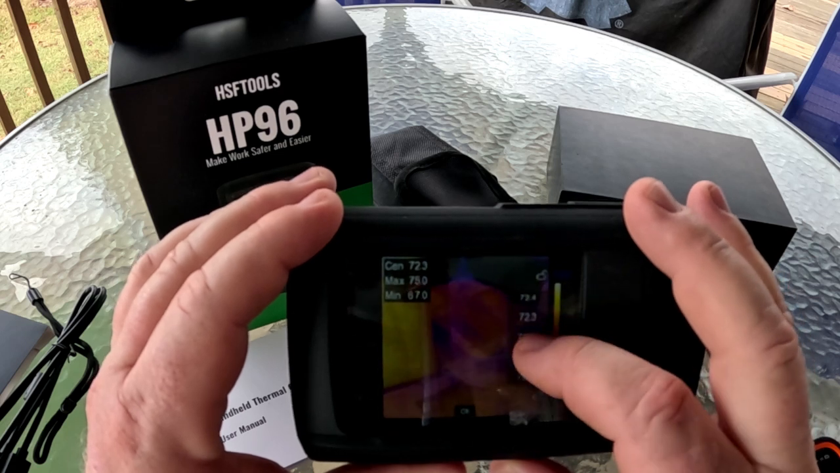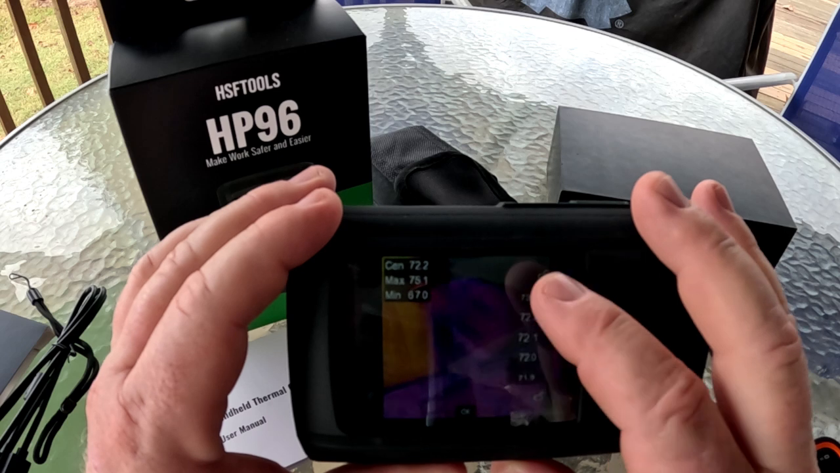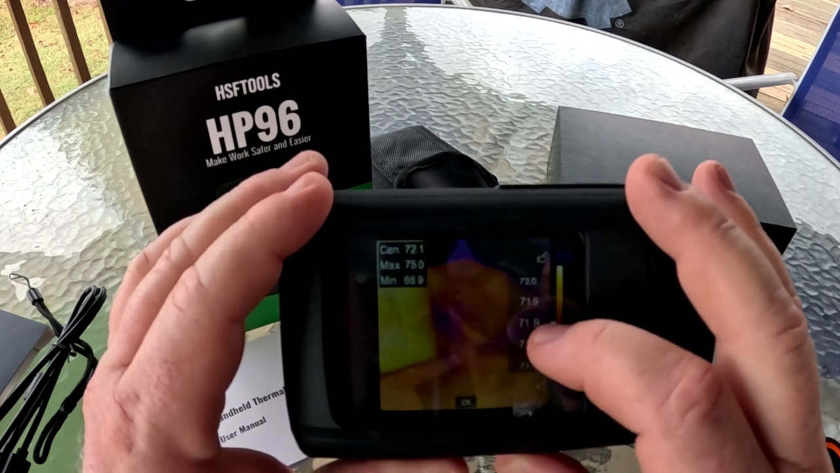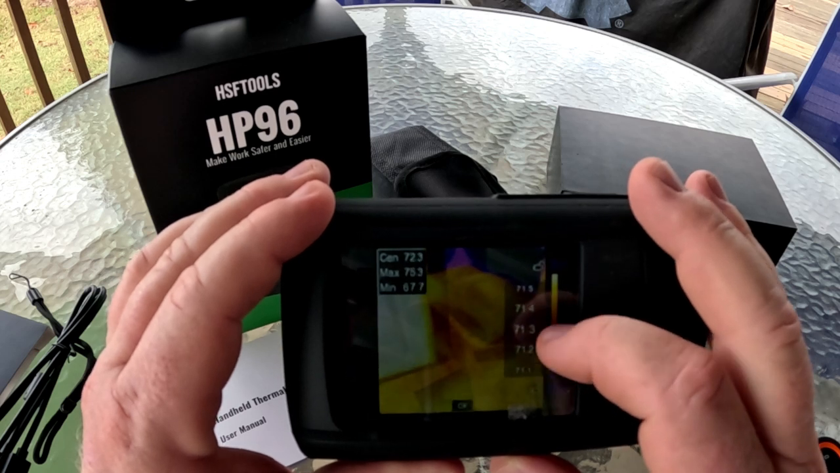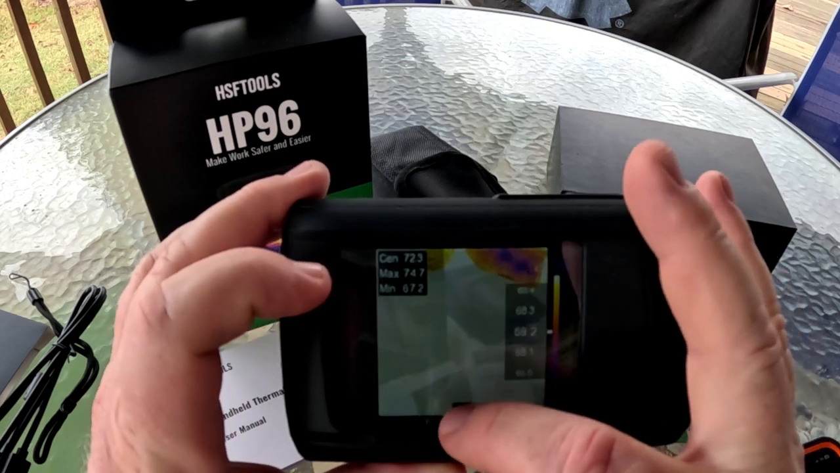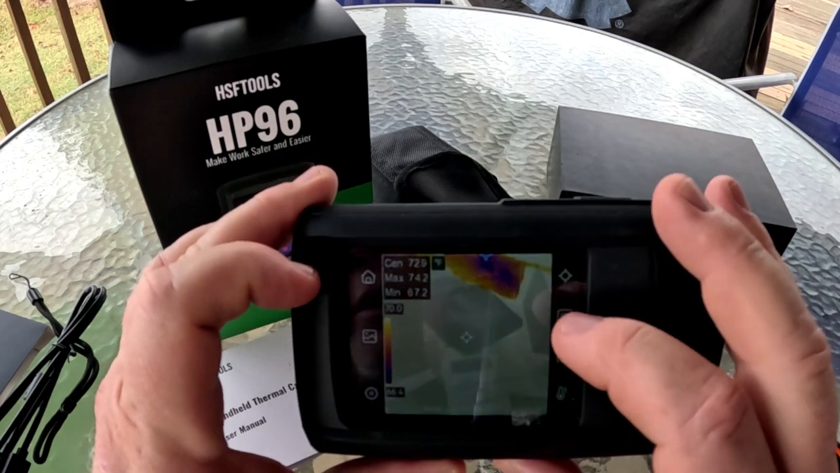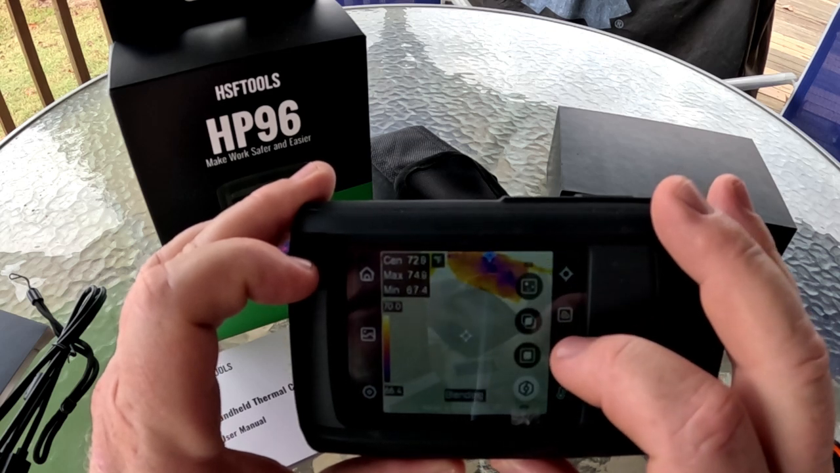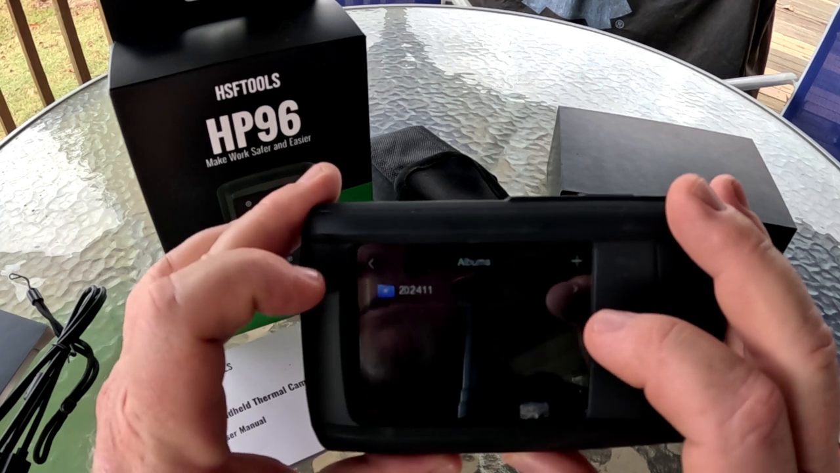I'm going too hot now, but you can see the way the screen and the image change as you change your midpoint temperature here. Okay, so we'll go back home, and there's our image catalog.